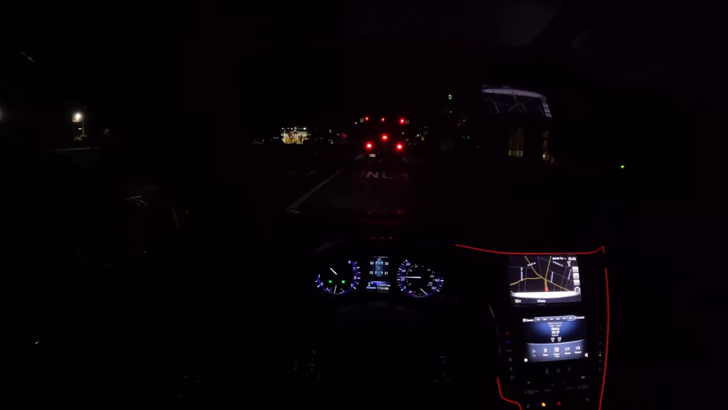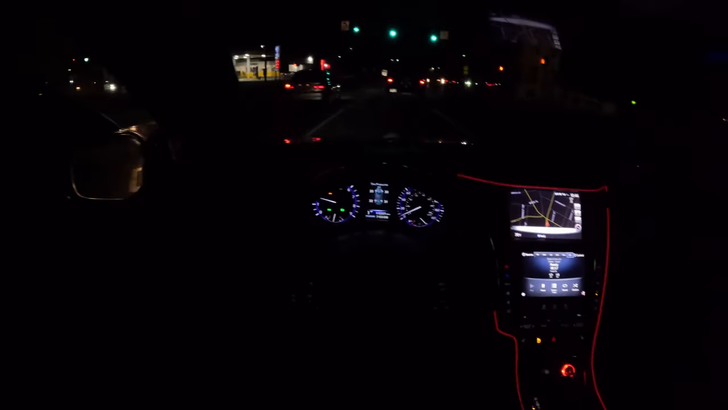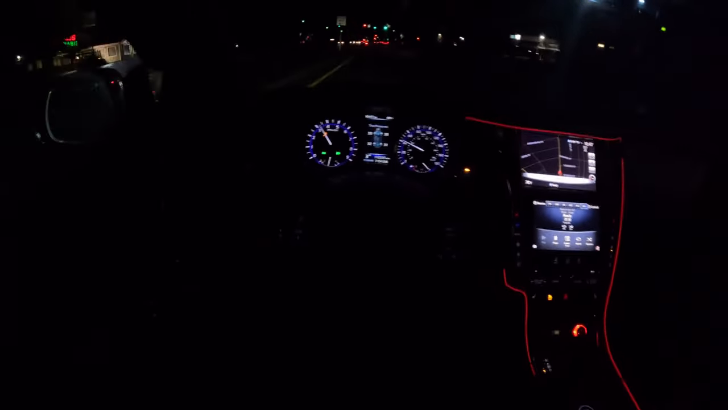This car is loud, you know? This car is overly loud, and I need new brakes too. My friends be telling me it be loud, but I can't tell because I'm always inside the car. But it's too loud. Imagine when I'm popping flames.